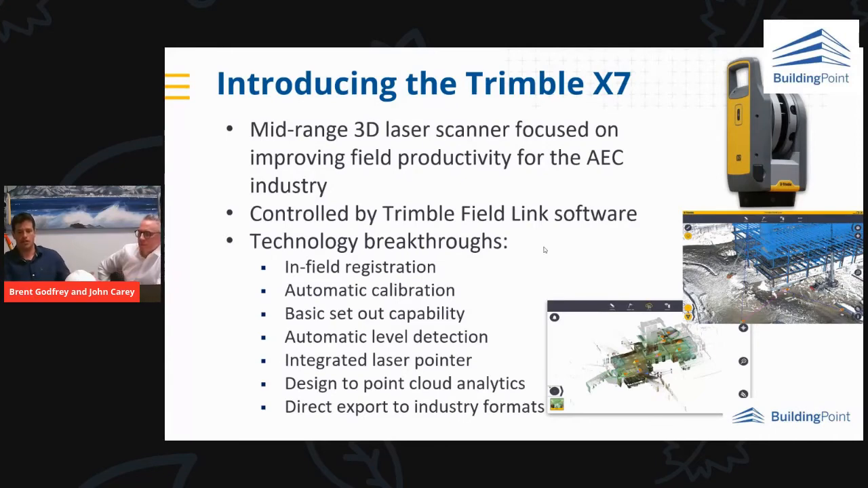It's controlled by Trimble field software, which runs on this tablet, which links to your scanner. It's a Windows 10 based tablet. And one of the technology breakthroughs on the scanner is that it does in-field registration. What that means is I can do a scan, I move my scanner to the next location, and those two scans are then matched to each other and stitched together live in the field. The jigsaw puzzle happens right there in place.